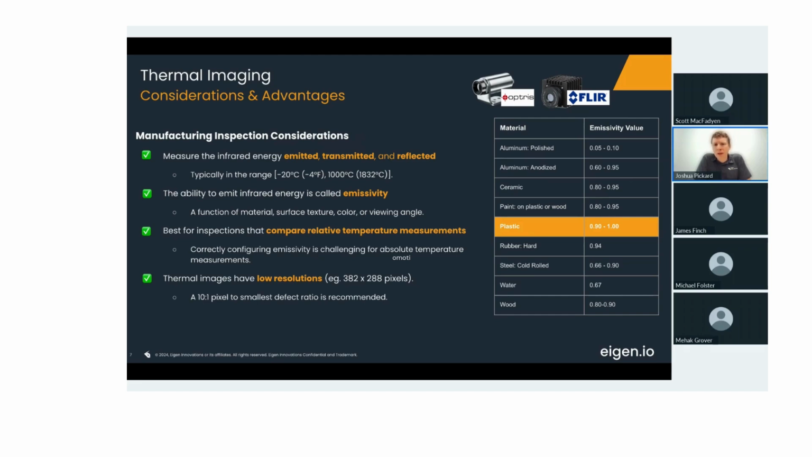So emissivity is complicated because it's a function of different things. So what we normally focus on with the solutions that we deploy are solutions that are best for comparing relative temperature measurements. So things that, part over part, show differences in the temperature profile in the image, but where you don't need accurate absolute temperature measurements. You can achieve accurate absolute temperature measurements, but they're simply hard because of the emissivity values.